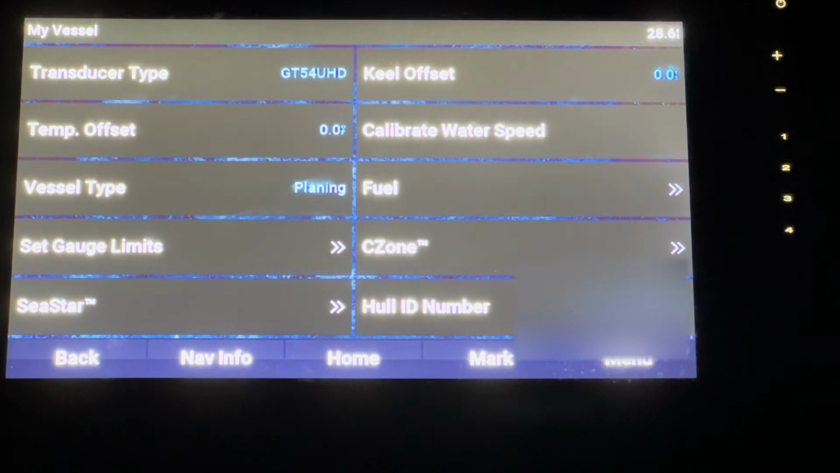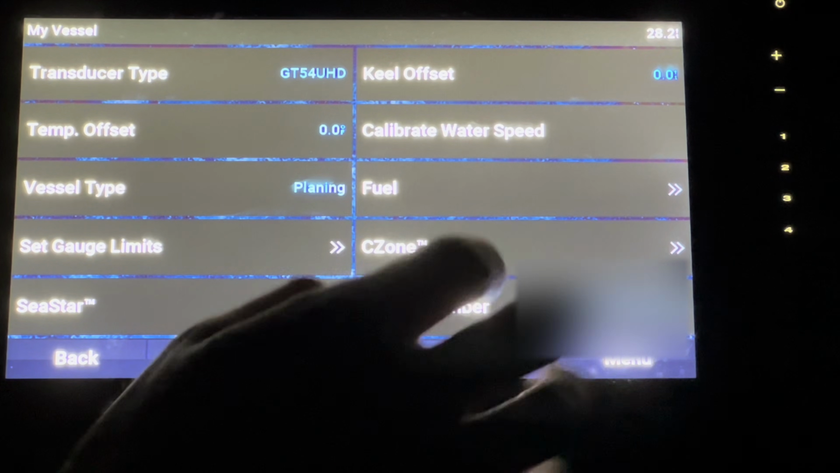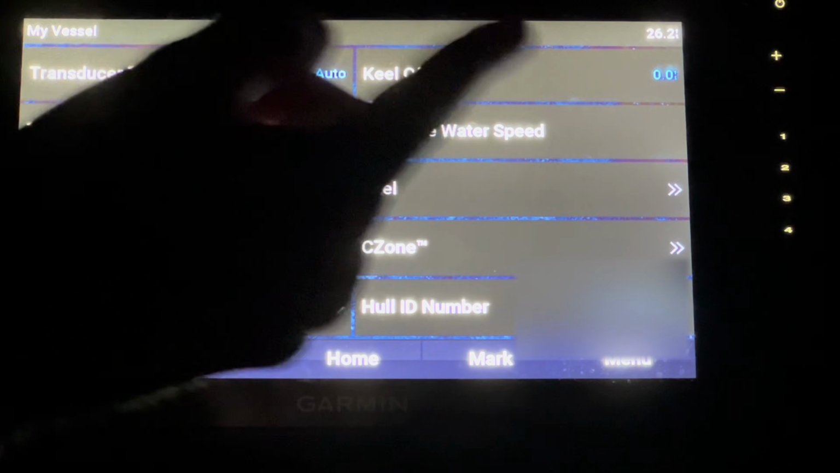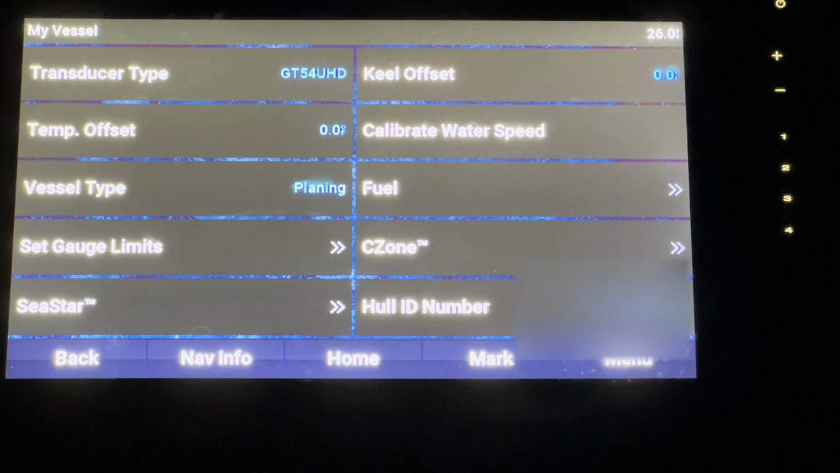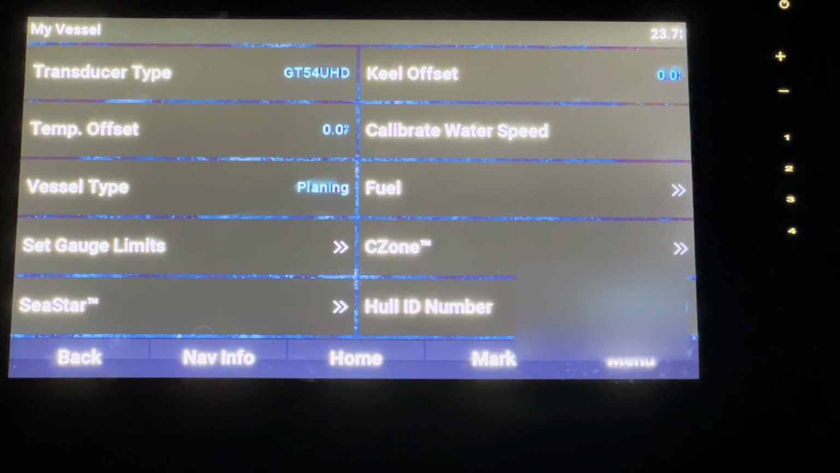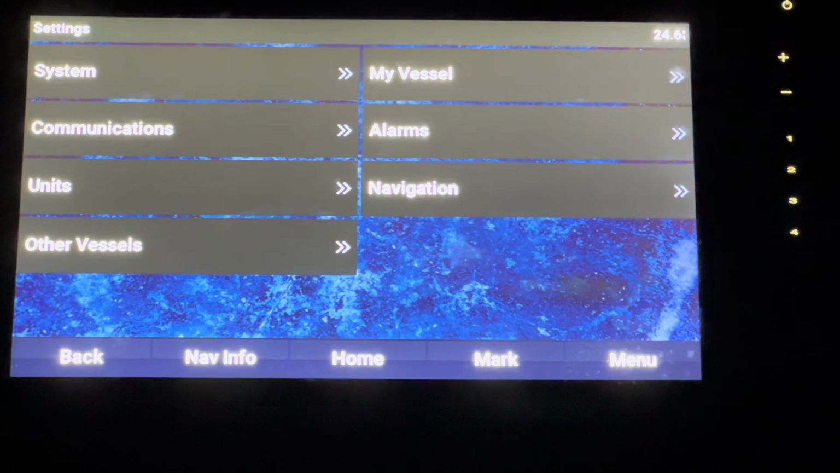My vessel. So this is where you can change the type of vessel you have. This is more for boats and things like that, but I'm going to blur that out on the bottom there. But keel offset, transducer type, all those different things you can change. Auto detector, transducer, all those different things you can have there.